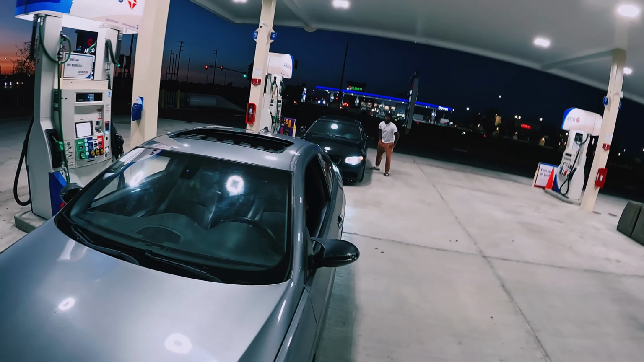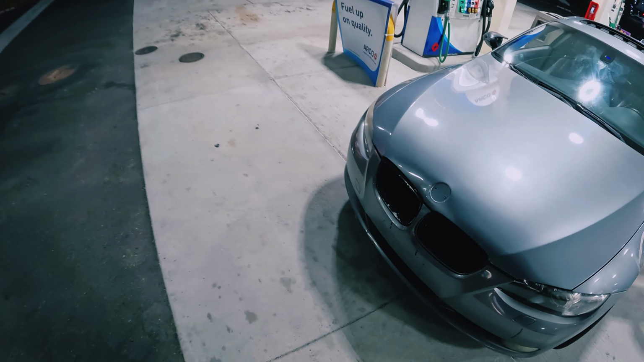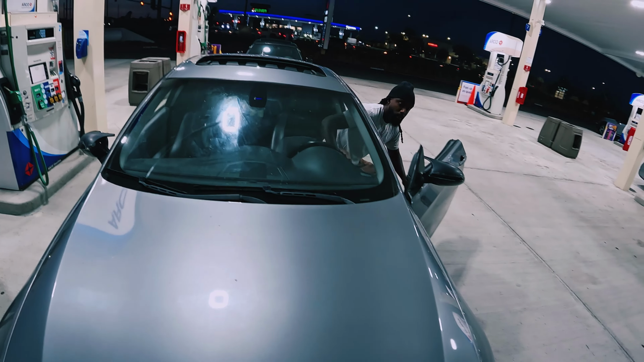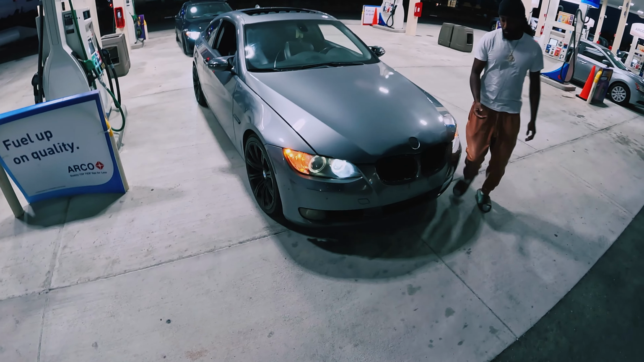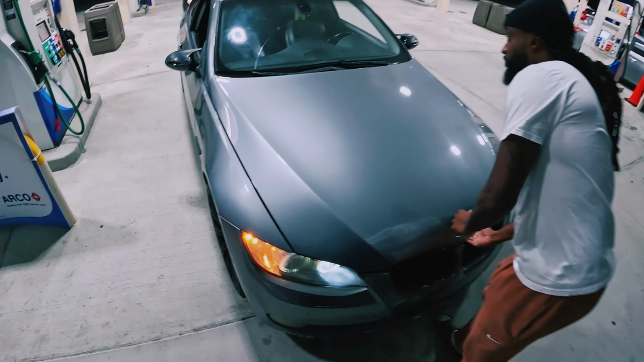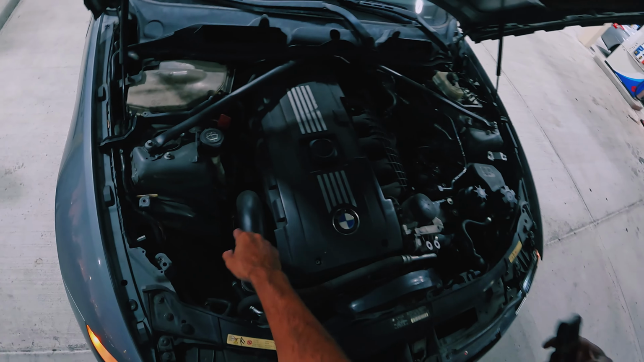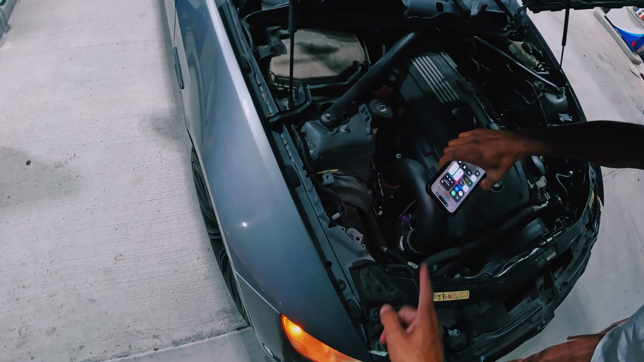Hold on. Hey, how you open your hood, man? But yeah, he actually has my old kit, my old bottom mount kit. I gotta pop it. But yeah, so 3D5. He has my bottom mount DR700. Y'all remember this? This was on my old setup, on my car.